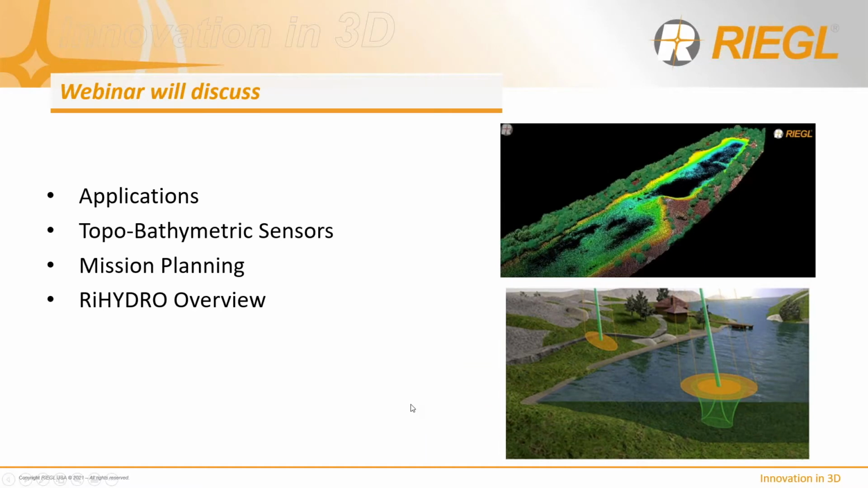So this afternoon, we're going to cover the applications, a look at our bathymetric sensor offerings here at RIEGL, go into a little bit of mission planning and discovery about that, and then provide you with a detailed overview of how RiHYDRO gets the job done inside RiPROCESS. So for those of you who have not seen that yet, this will be a great first look at how easy it is to bring out the best data possible from our bathymetric systems using RiHYDRO.